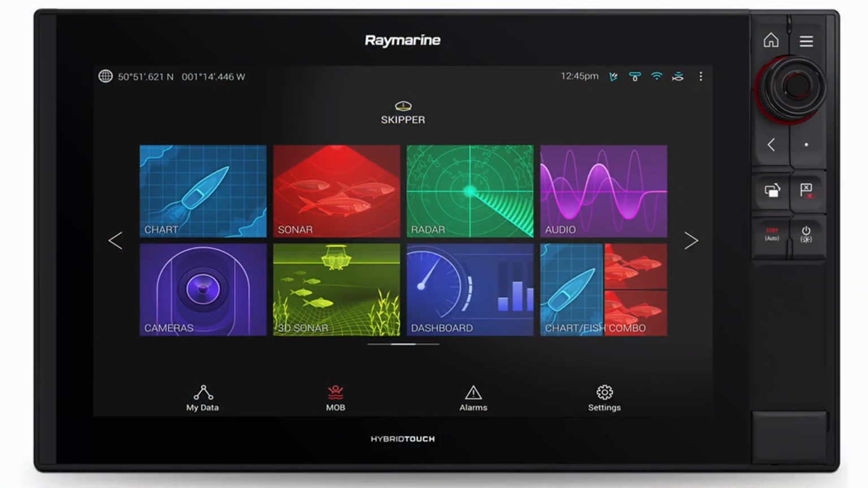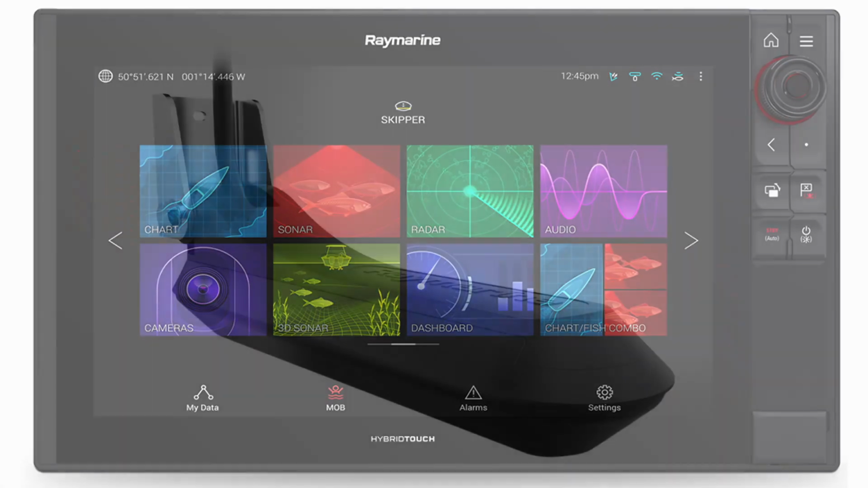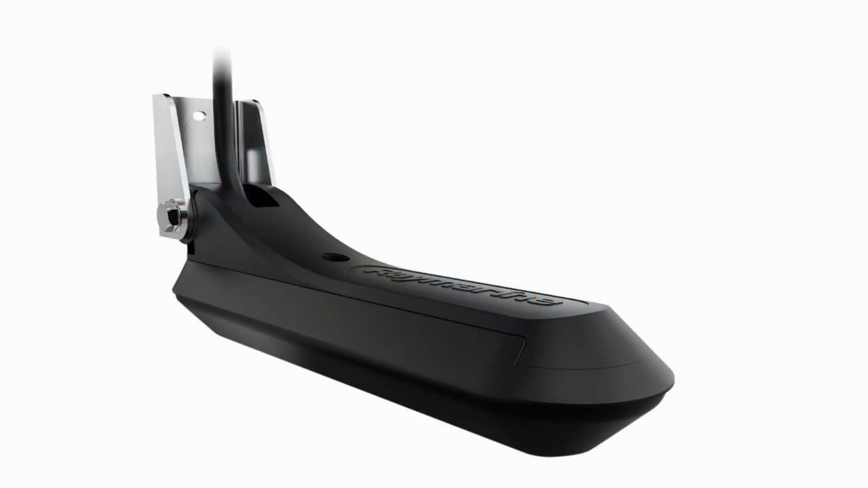I bought the Axiom Pro 12 RVX myself. And I'll start off by saying that that is an extremely good unit out of the box with the RV100 transducer for fishing around the bay or close in offshore.